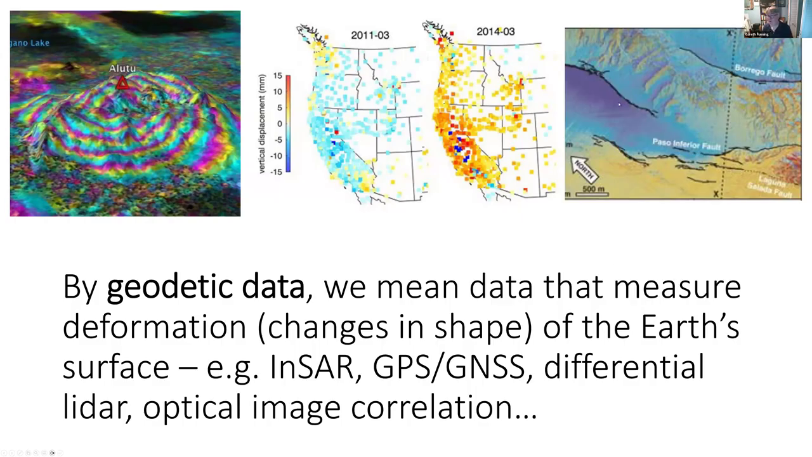And on the right is a picture of differential LiDAR. So you make two LiDAR surveys of a place. This is northern Mexico in an area that had an earthquake in 2010, showing basically the difference in height of the ground between before the earthquake and after the earthquake. So you can use this to estimate the motion of the faults in that area.